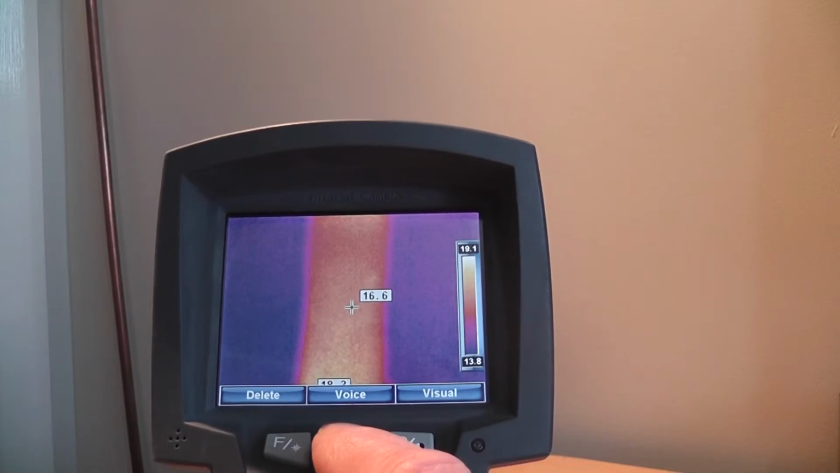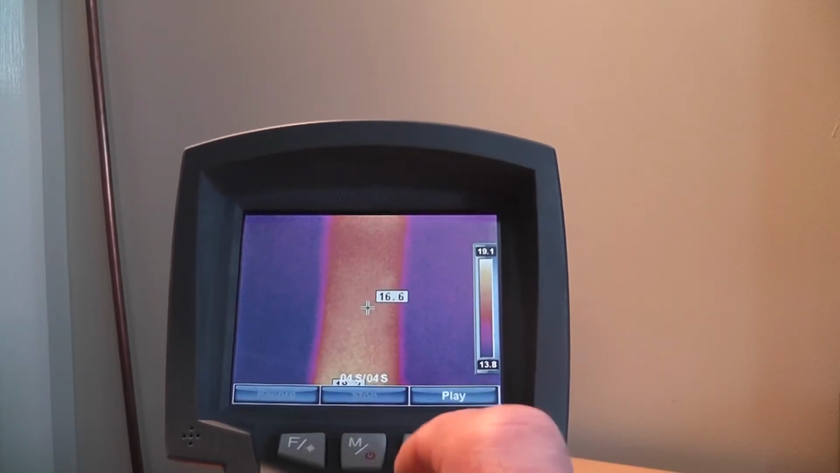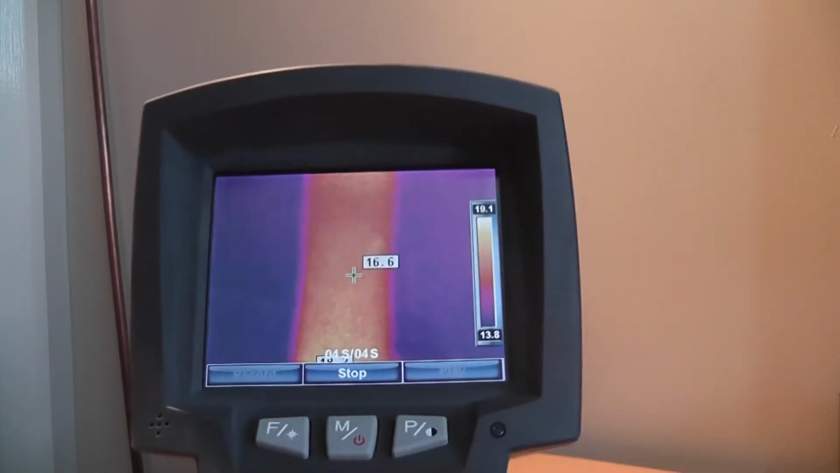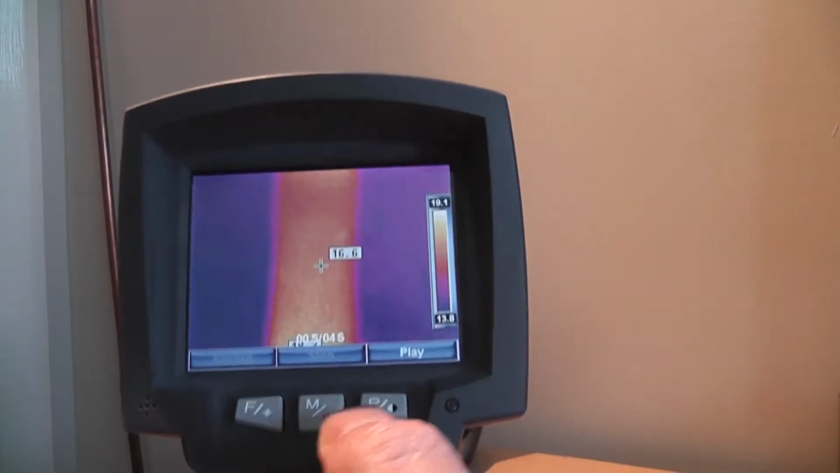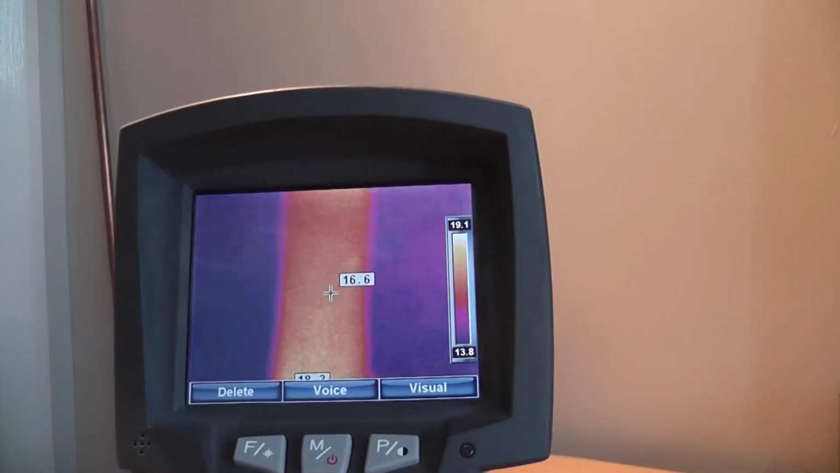I can listen to the annotation, which can be recorded up to 60 seconds. We'll go play. A portable phone. There we go. I'll get out of that now.